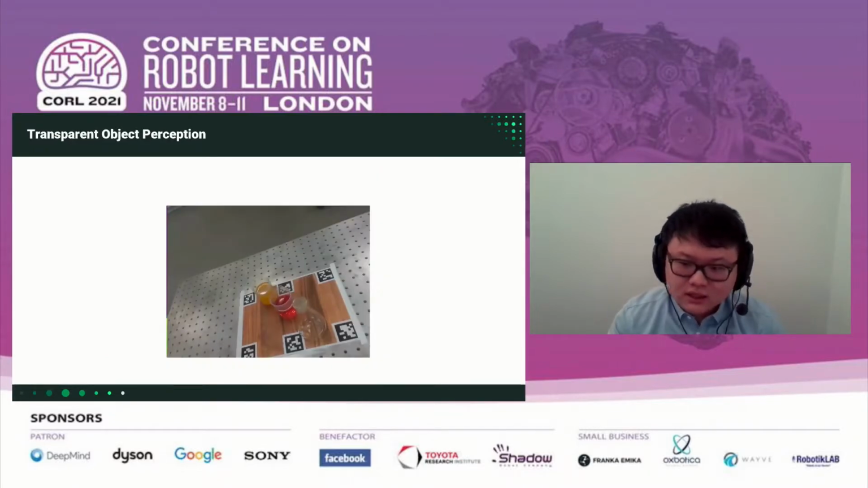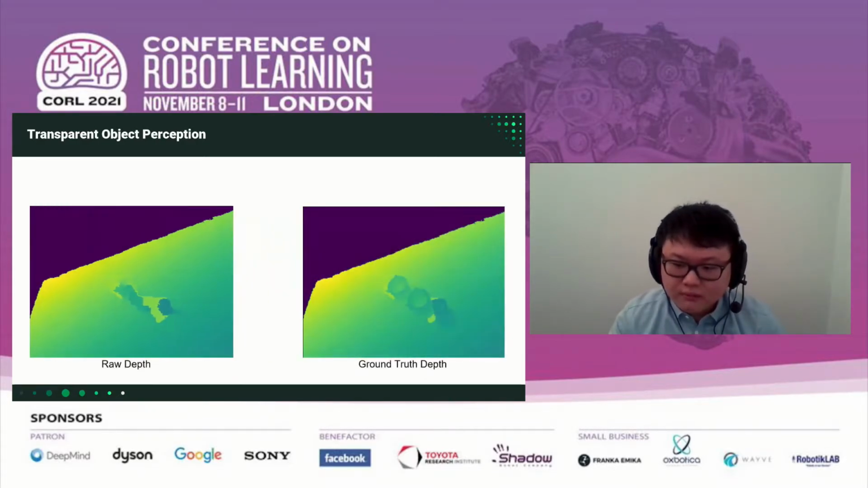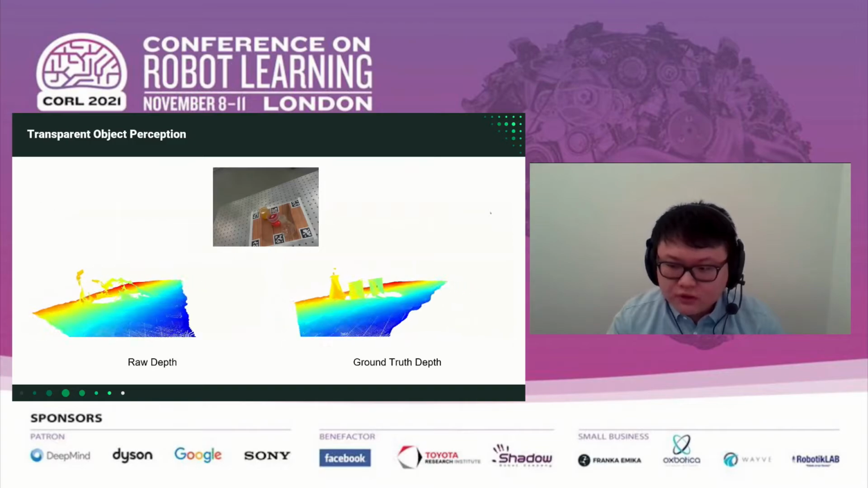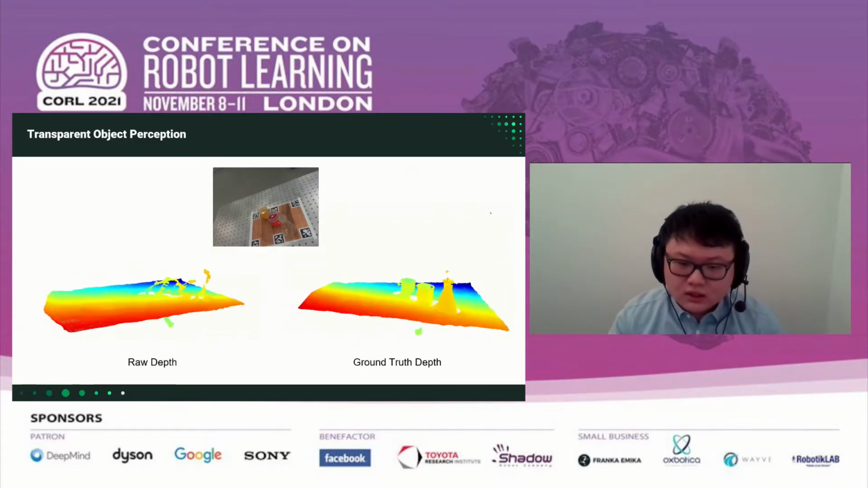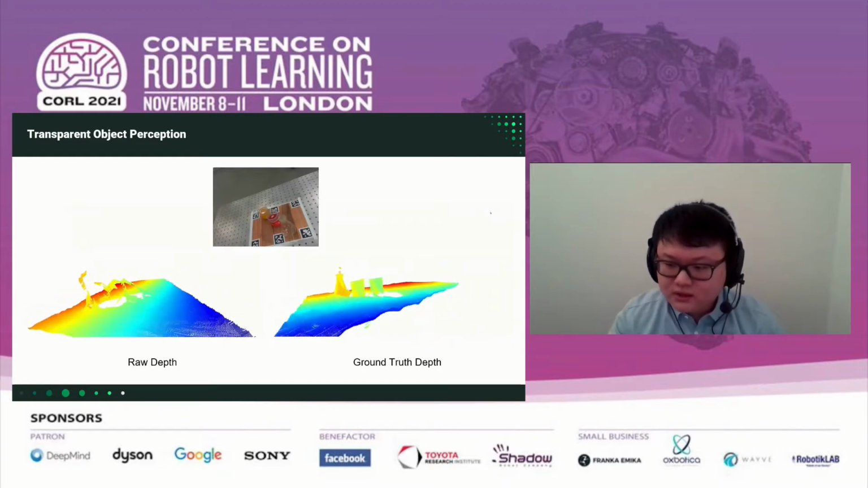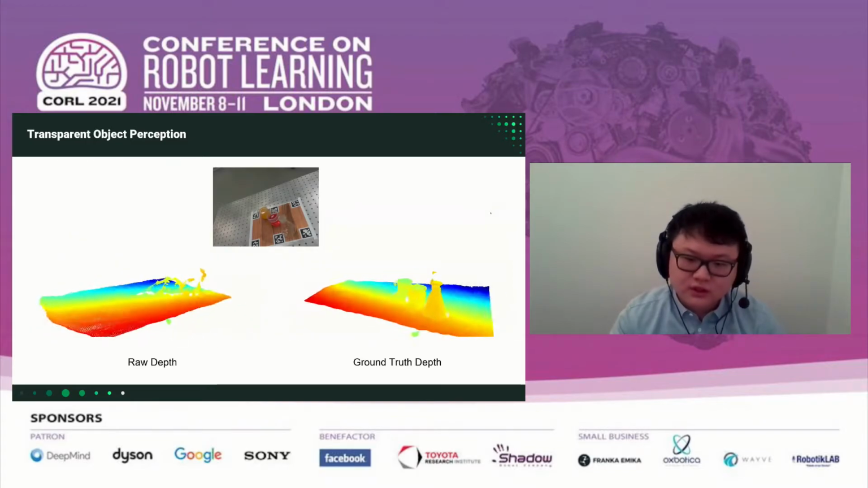Why, you may ask? Unlike humans who can easily detect and locate transparent objects in a picture, RGB sensors see a scene like this differently. When comparing the raw depth from the sensor with the ground truth depths, the transparent objects are almost completely invisible in the sensor's view. The difference is more significant if we deproject the depths into a point cloud. This difference is mainly due to the transparent nature of the glassware as well as the highly reflective surface.